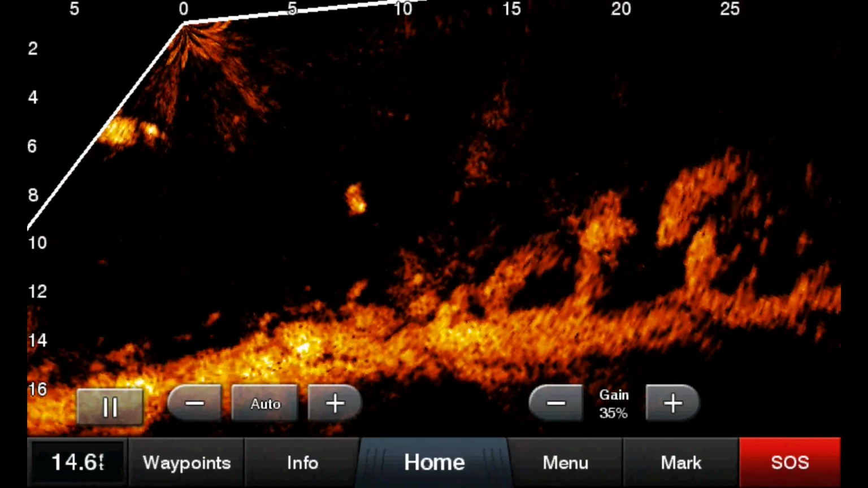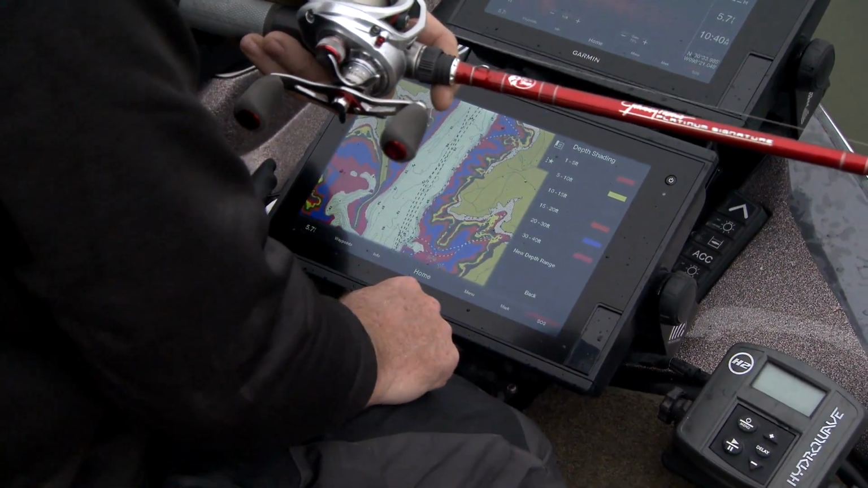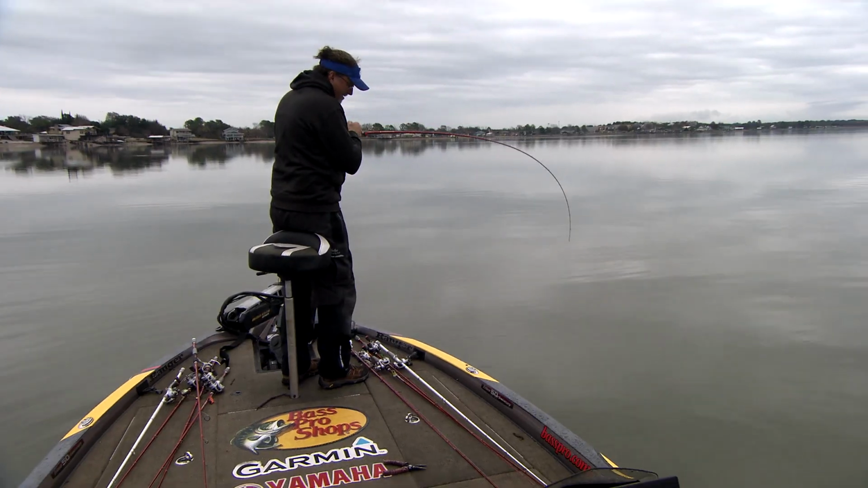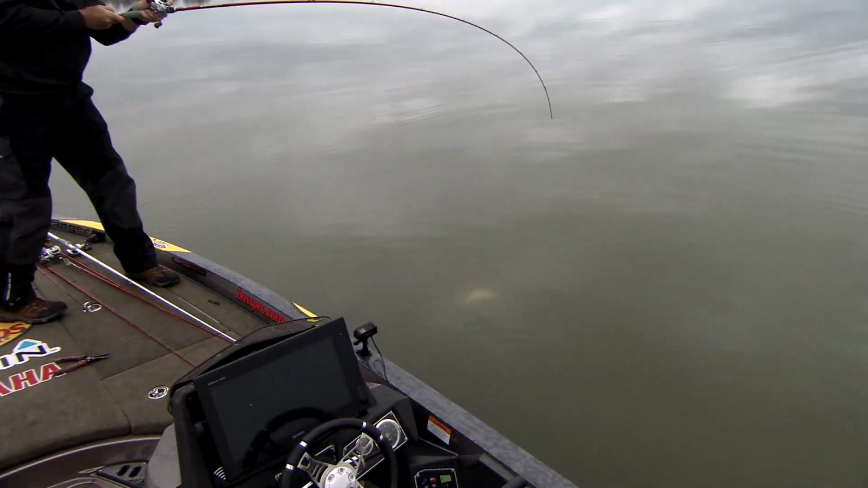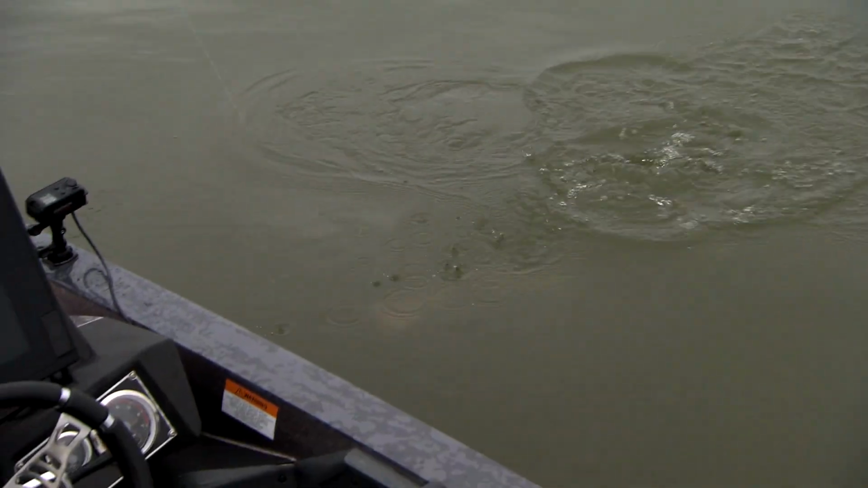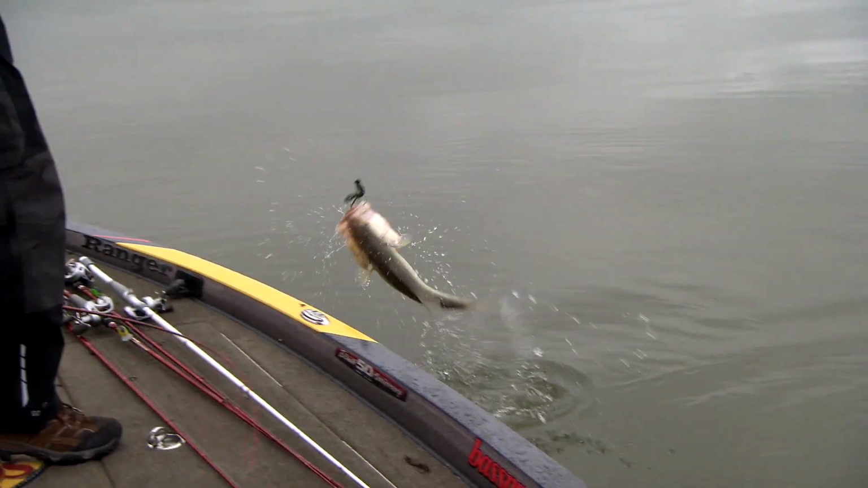I can only imagine, as we become more adept and able to use this technology, what it's going to mean to fishermen, whether they're fishing 1 foot of water or they're fishing a ledge in 45 foot of water. It basically allows any fisherman an advantage no matter at what depth or what range they're fishing.